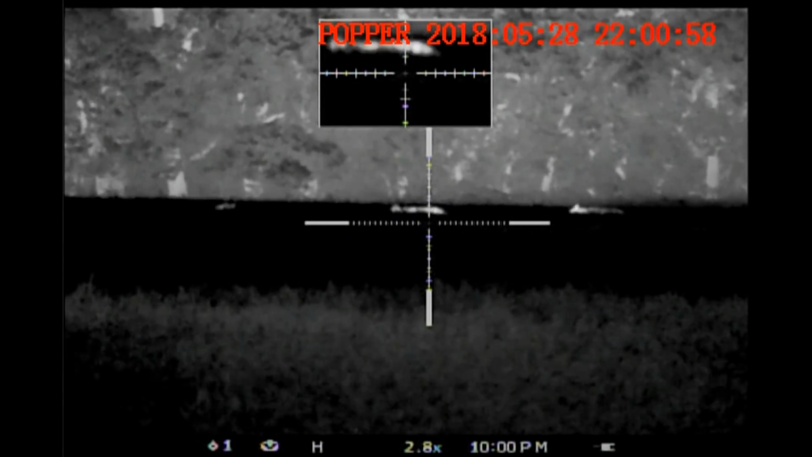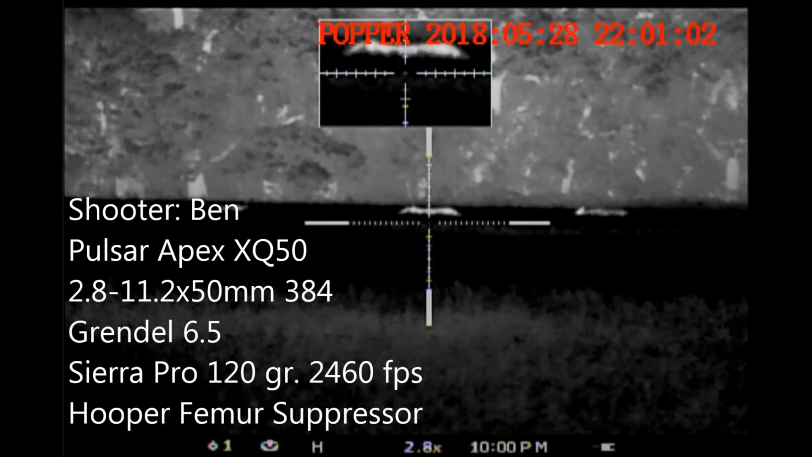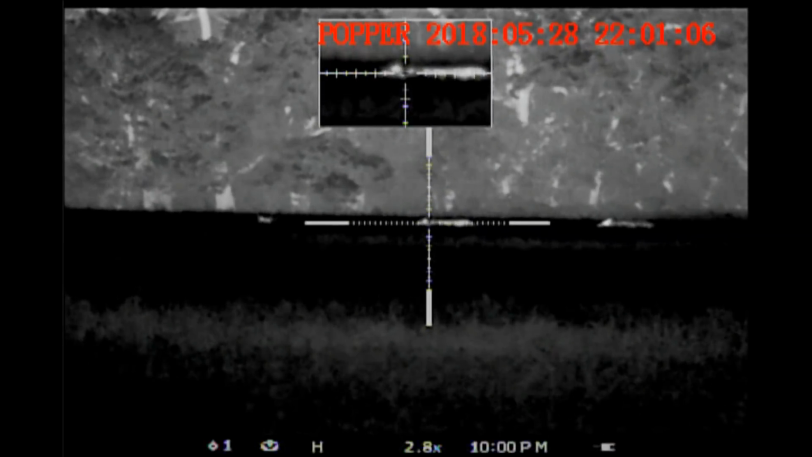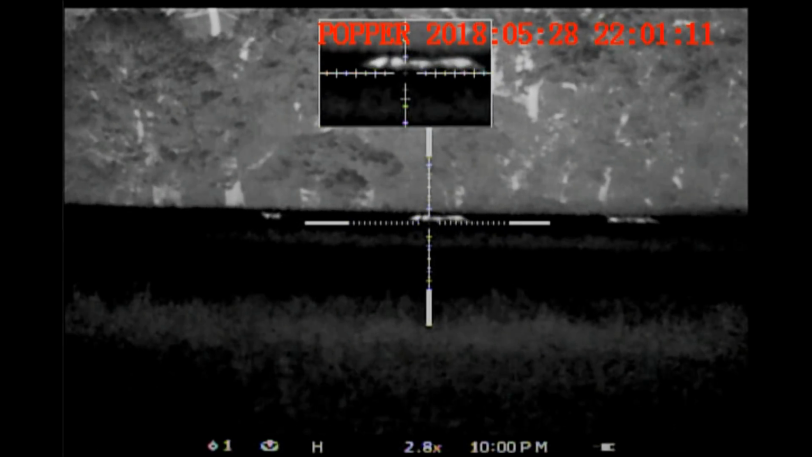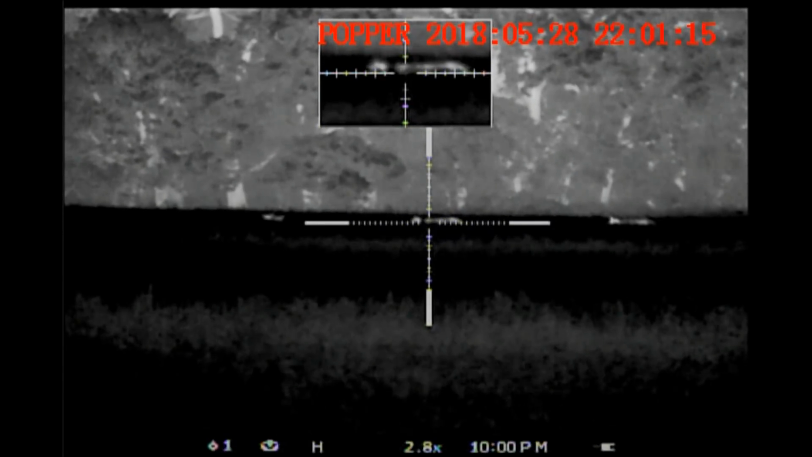This is the view from Ben's rifle. He's got his eye on this hog right here. And as we are discussing our target selection, you can see the heads of the hogs here bobbing up and down as they're stripping the oats from the stalks, going through, systematically eating as much as they can.